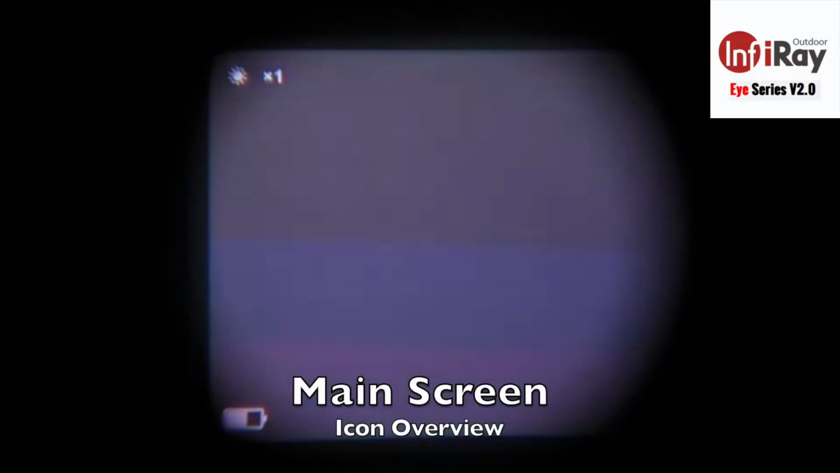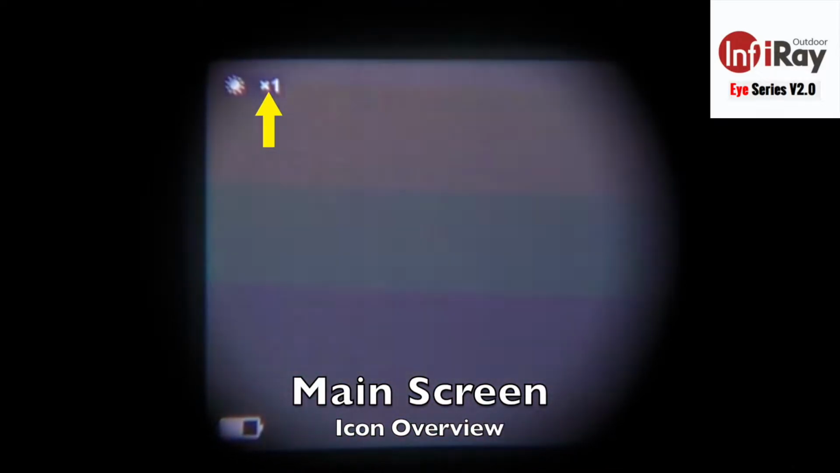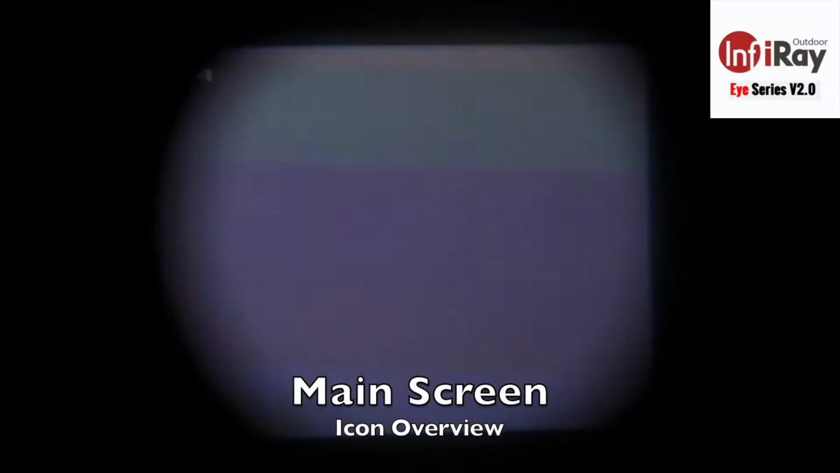I have the unit powered up here on the tabletop. On the main screen, on the heads-up display, rather straightforward. In the upper left, you're going to have a color palette icon and then a value associated to the digital zoom. So right now, ×1 indicates it's on native magnification. Lower left is going to be a power indicator for the internal battery, and the right side of the screen is empty at this point.